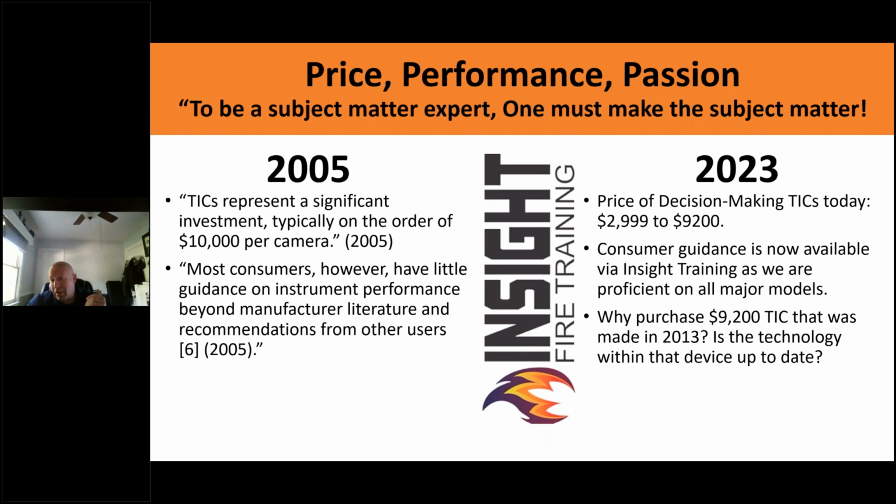If they made something in 2018, it's going to be around for 5 years, because that's when your consensus standards change, about every 5 years. Your department needs to understand that about every 5 years, you probably need to buy cameras, and you need to invest money in buying batteries, because every fire department ruins batteries. You can look up our maintenance article on our website. It tells you how not to ruin batteries.